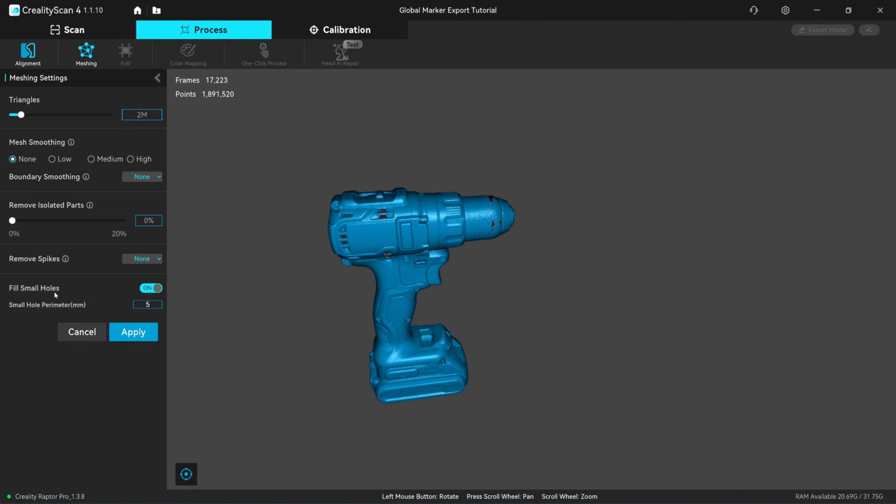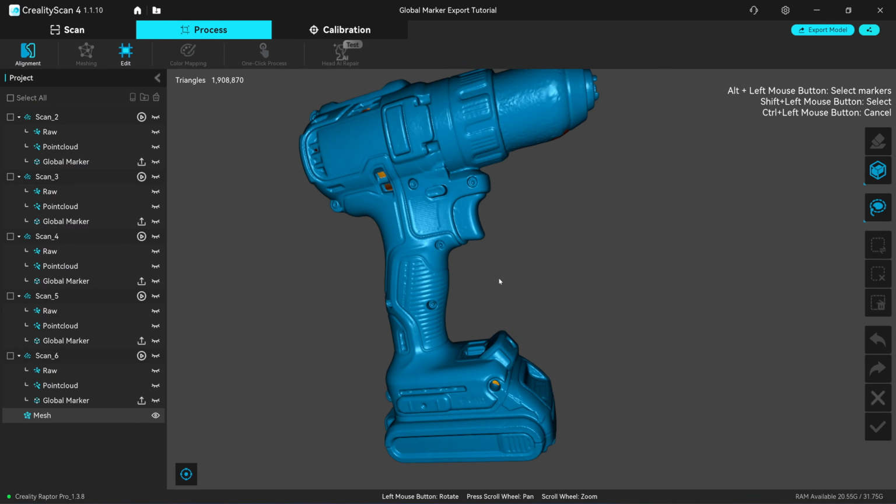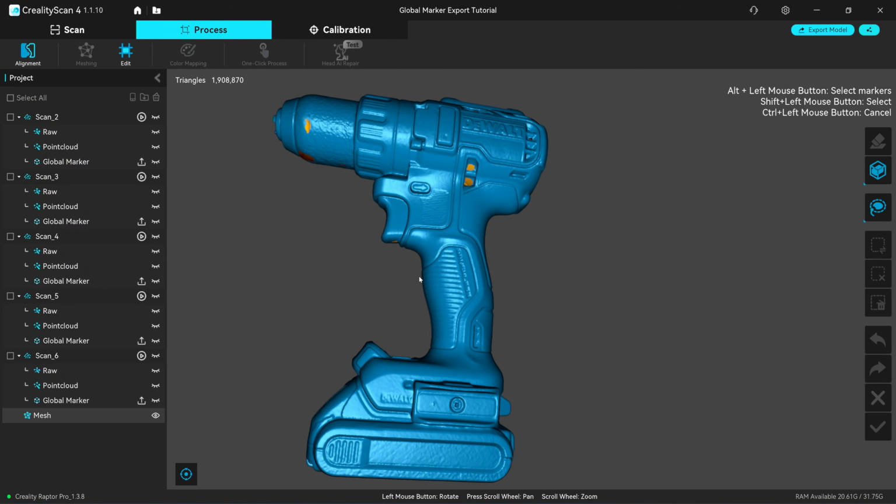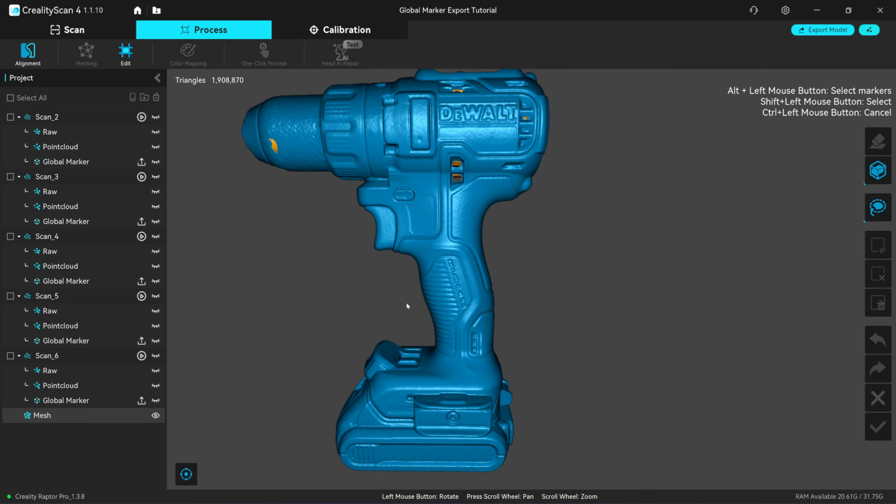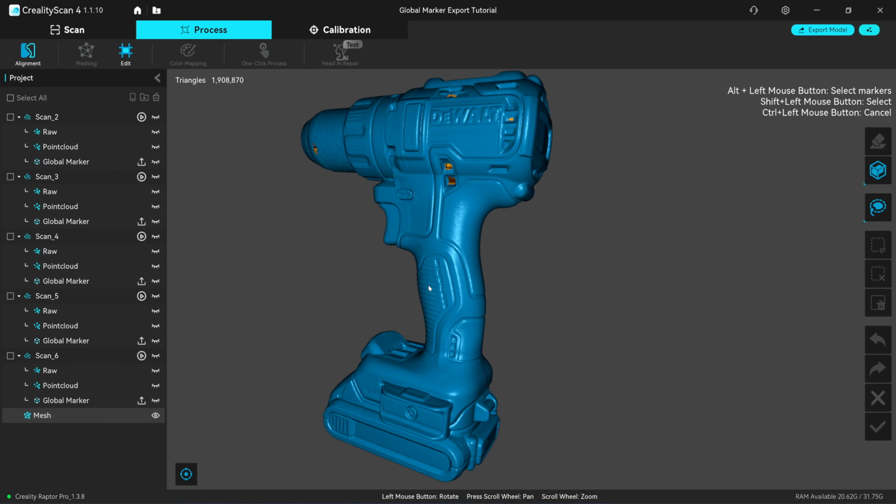Okay, let's fill the holes. Okay, so it's done. Here from the Diameter Pro, 0.3 millimeter resolution. It's easy, isn't it?